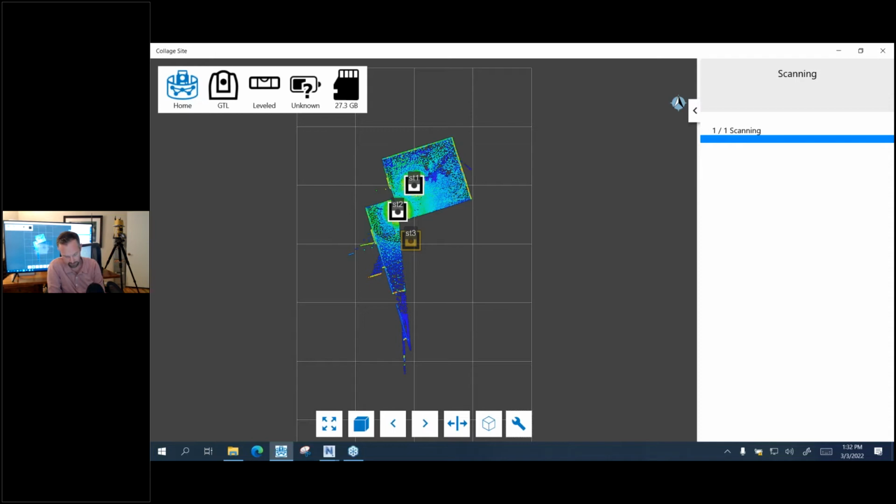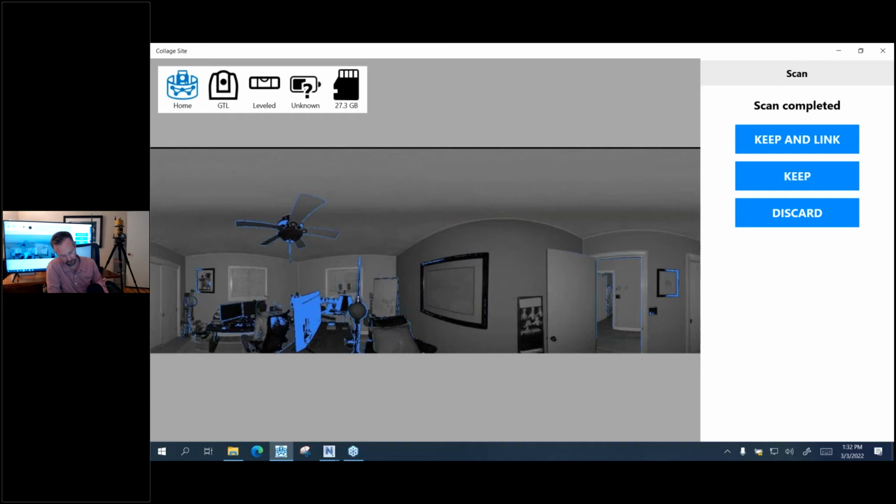So the nice thing, right, is that once it's done scanning, it's then going to say, hey, do I want to keep and link? Do I want to just keep, or do I want to discard, right? So if there's a Mack truck that pulls in front of you, you want to discard because maybe it blocked your entire field of view. You may only want to click keep, because if your next scan is like 300 feet away, there's no way those two scans are going to link to each other, and you don't want it to try and do that. Or there's just keep and link, which we're going to do.